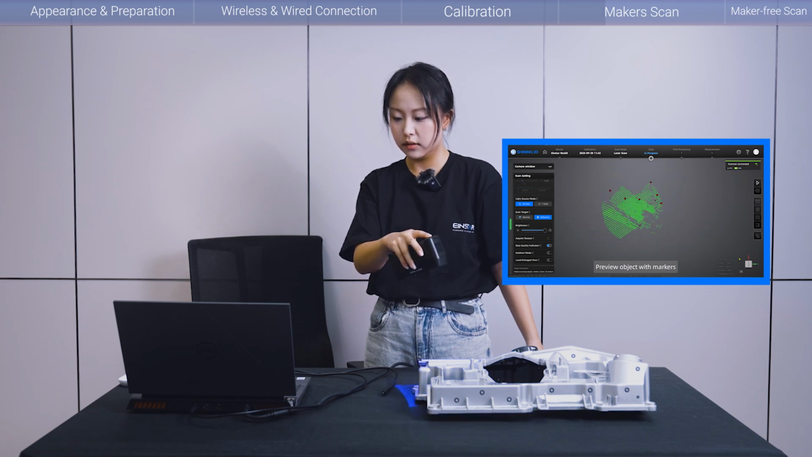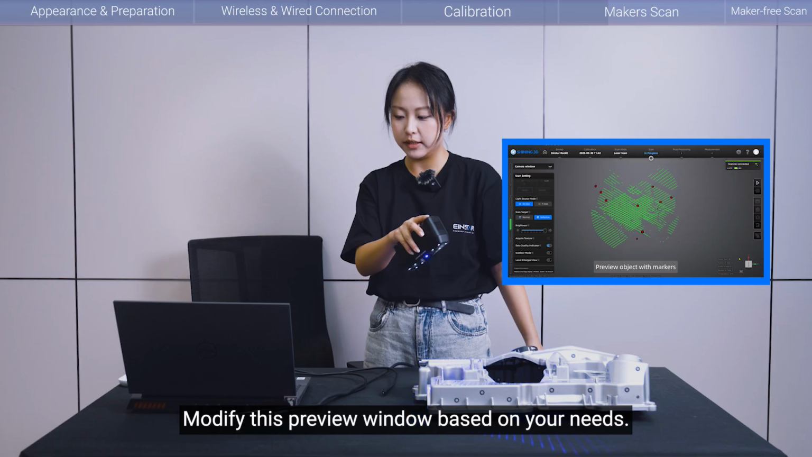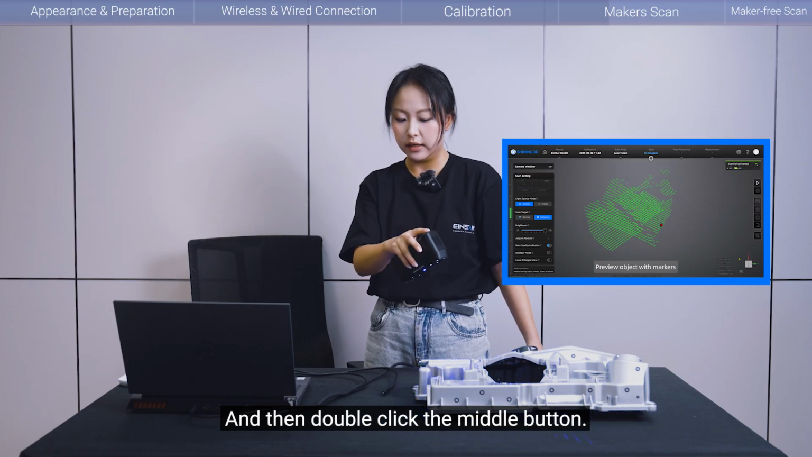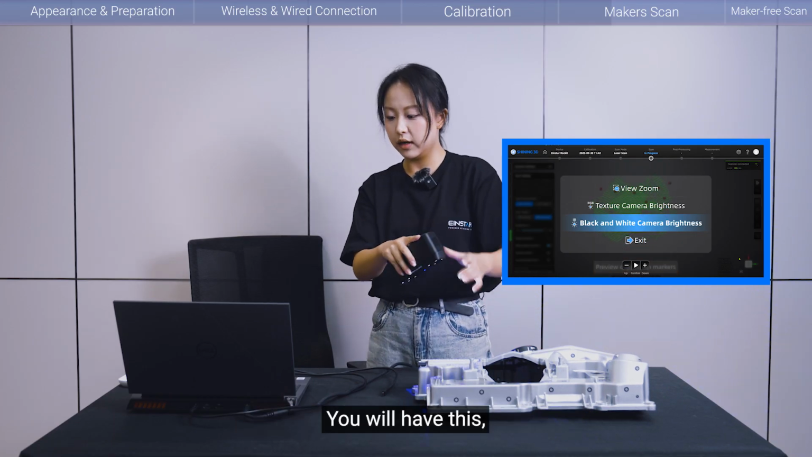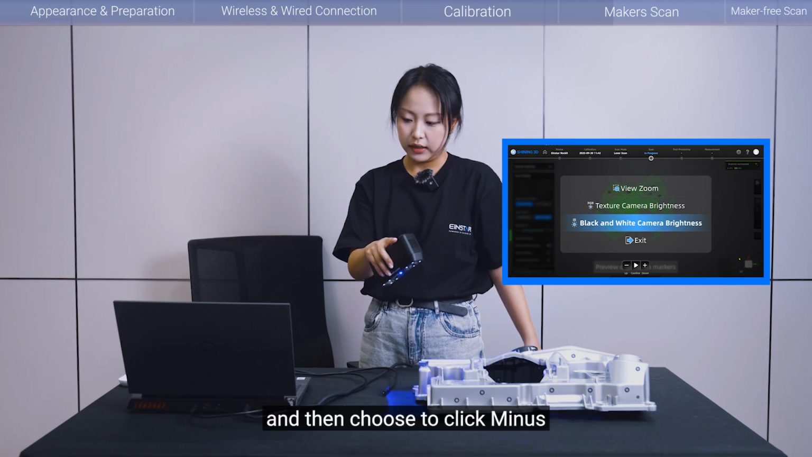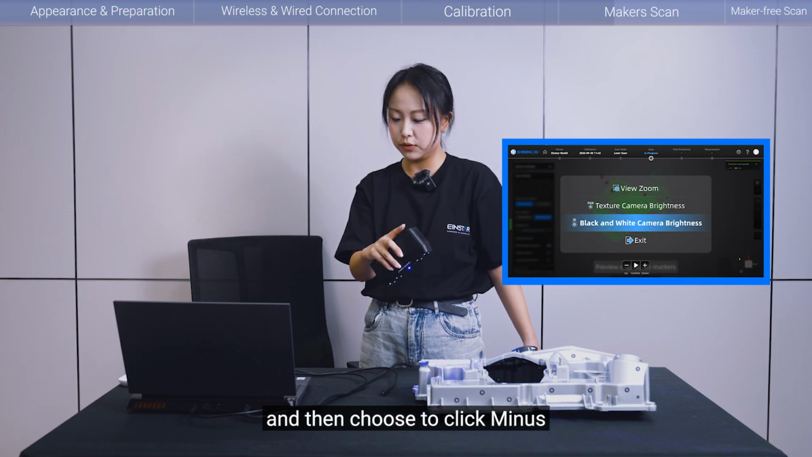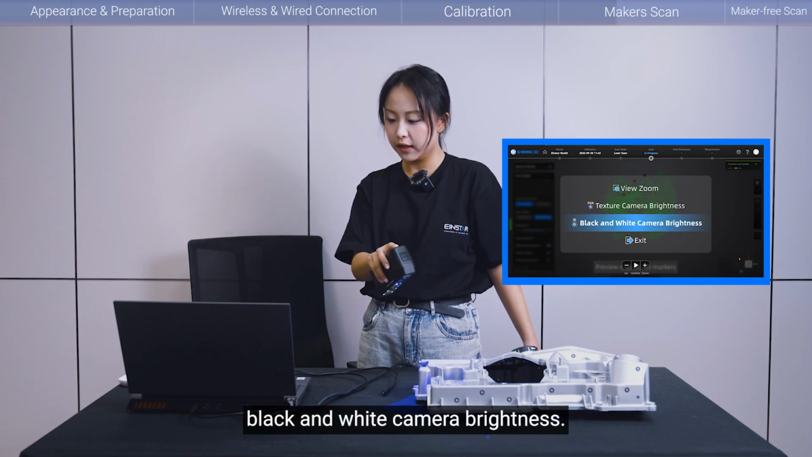So you can modify this preview window based on your needs, and then double-click the middle power button. You will have this multifunctional window, and then choose to click minus or plus to select black and white camera brightness.